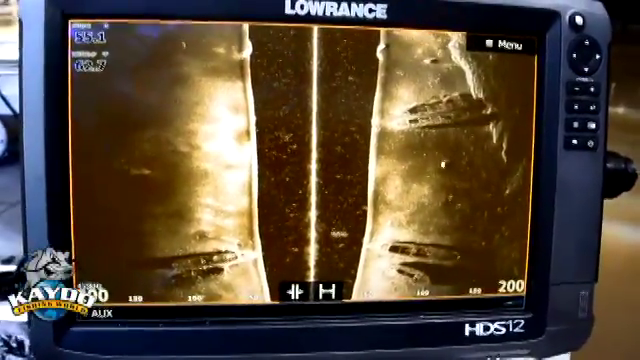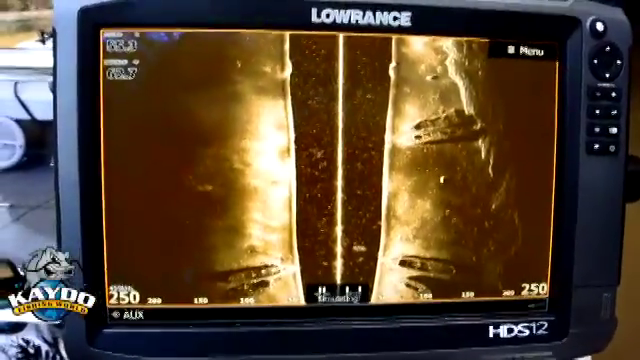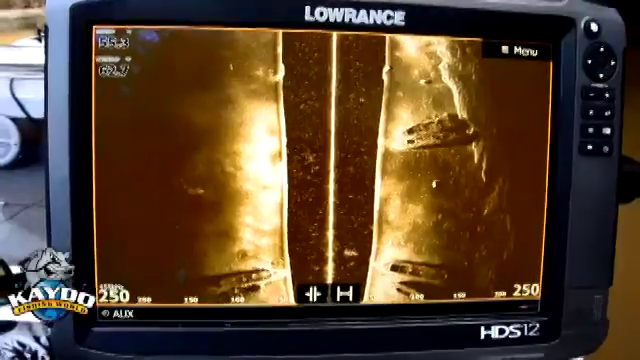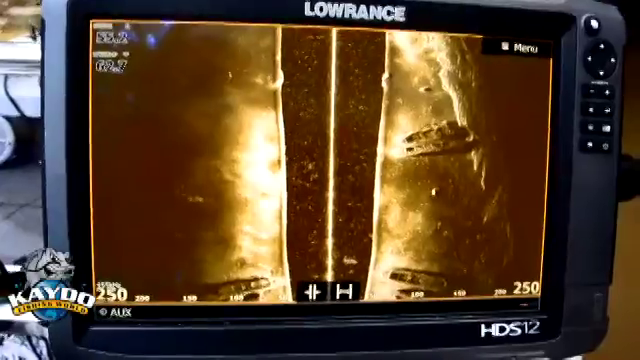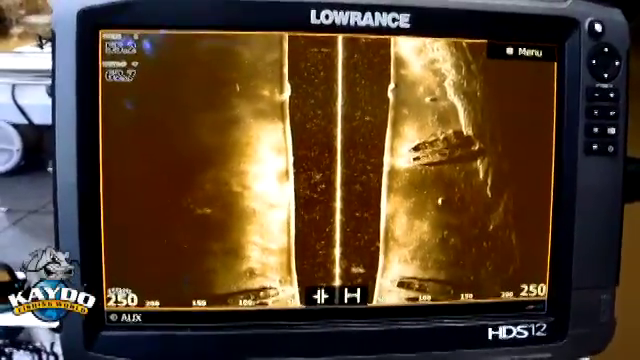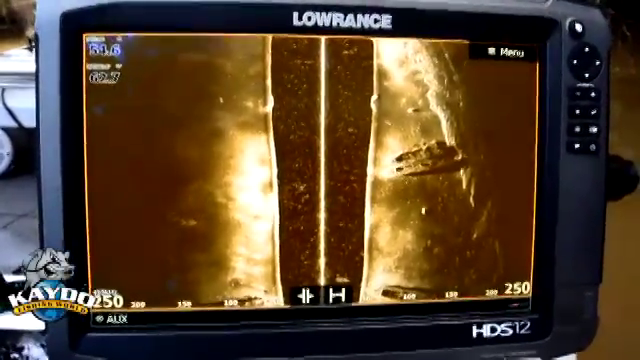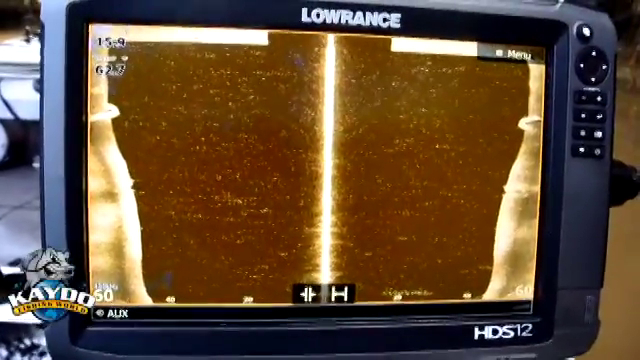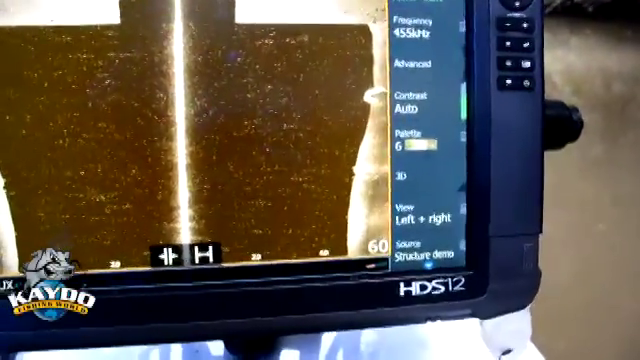Now these structure scan transducers obviously use a higher frequency than your standard sonar. Your standard sonars use 50, some of them use 83 kilohertz all the way up to 200 kilohertz. Now these transducers on the structure scan are running either 455 kilohertz or 800 kilohertz. That's a far significant ping speed that you'll get to return back to your transducer, obviously giving you a far greater level of detail.